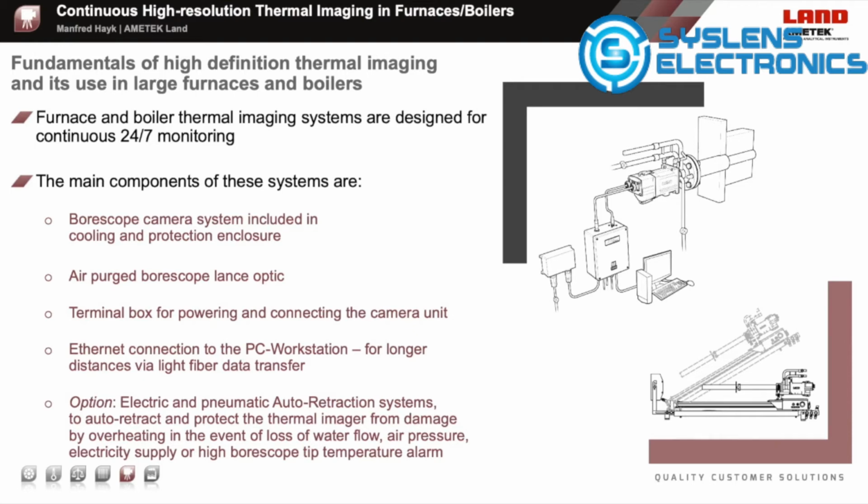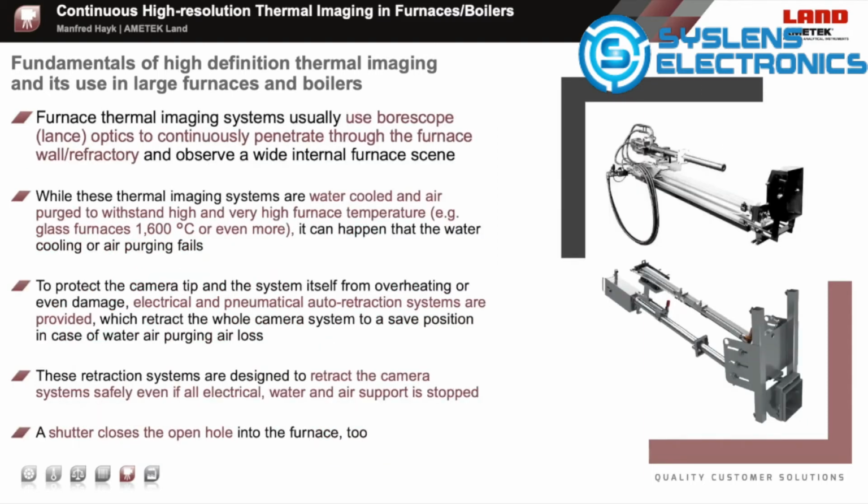As an option, electrical or pneumatic auto-retraction systems are available to auto-retract and protect the thermal imager from damage by overheating in the event of loss of water flow, air pressure, electricity supply, or a high borescope tip temperature alarm. These systems drive the camera completely out of the furnace area to a safe position where it can easily be inspected and maintained.